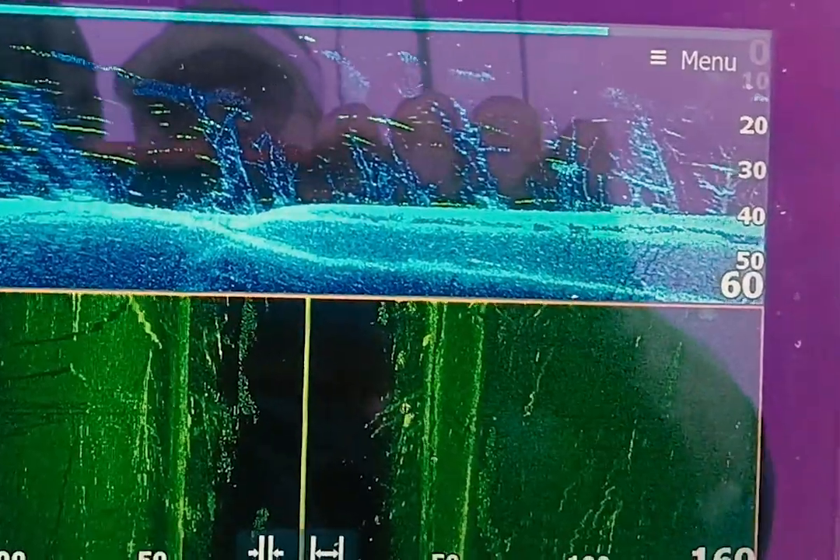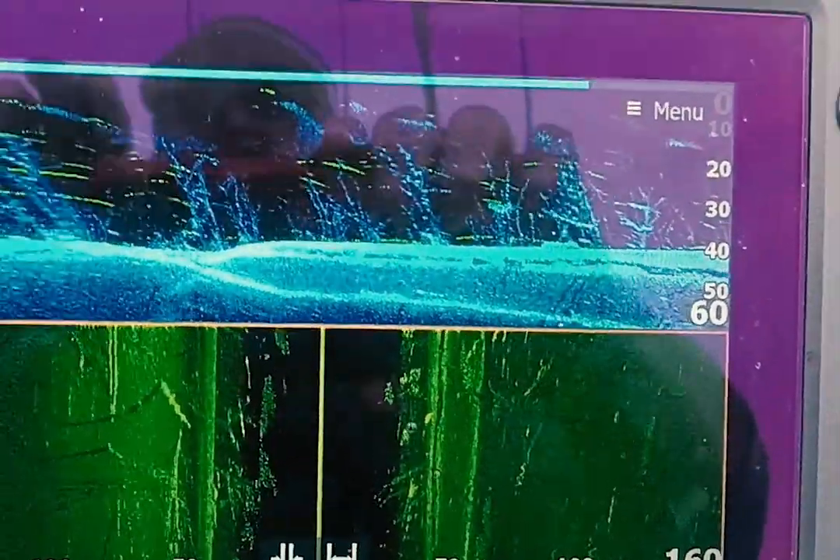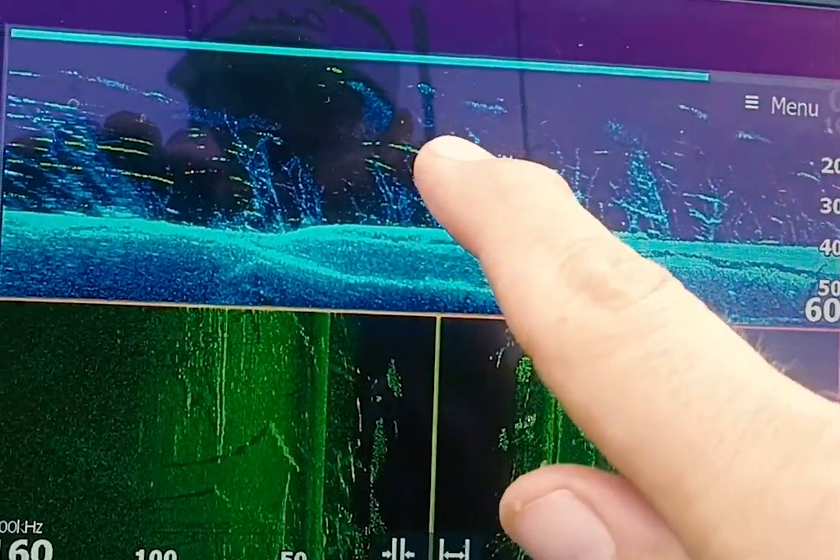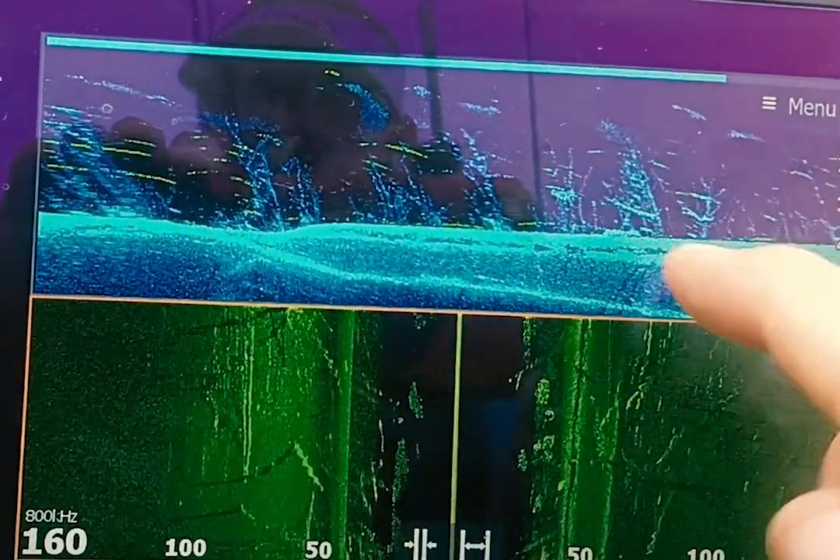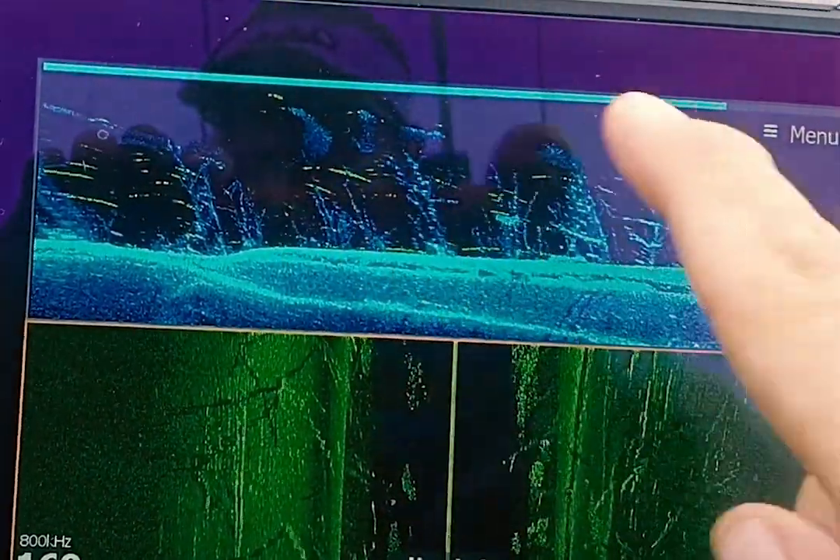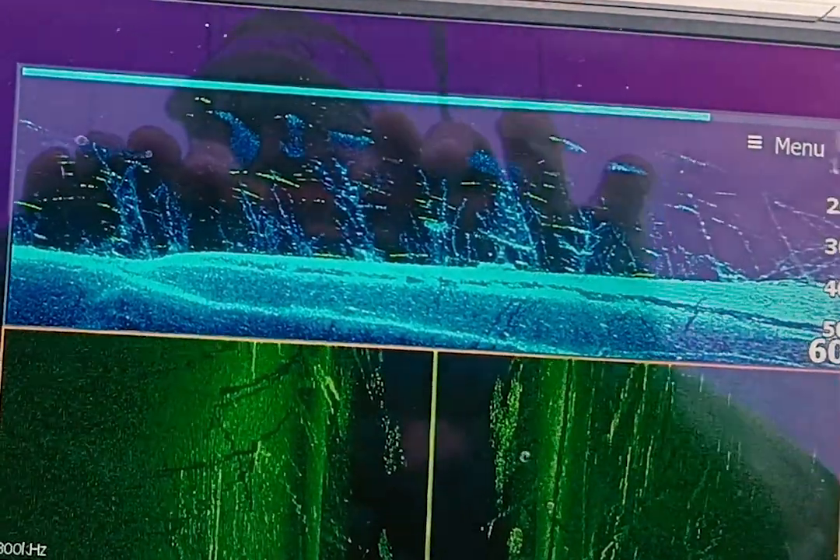Those are trees underwater, and those green lines indicate if it's possibly fish, and then you'll have these balls up above it, and that's actually the bait I'm looking for to fish in that level. So I want to be trickling across the top of these trees right here to try and get to where that bait is and lure these strikes to come up from the bottom.